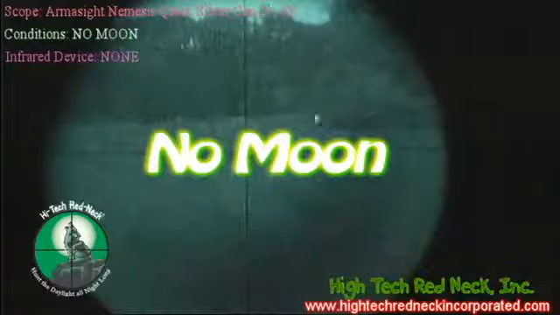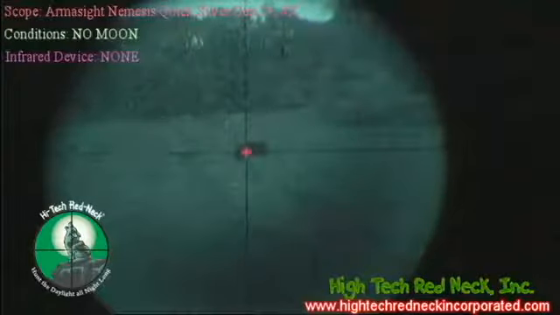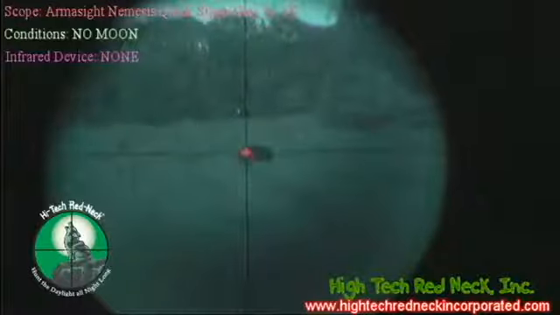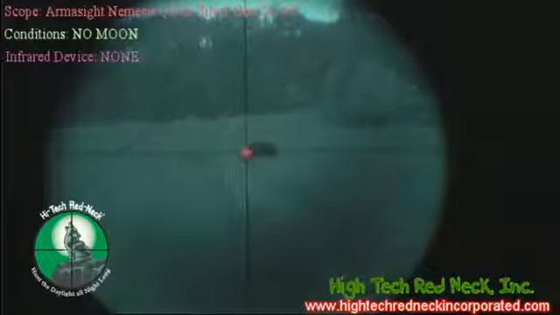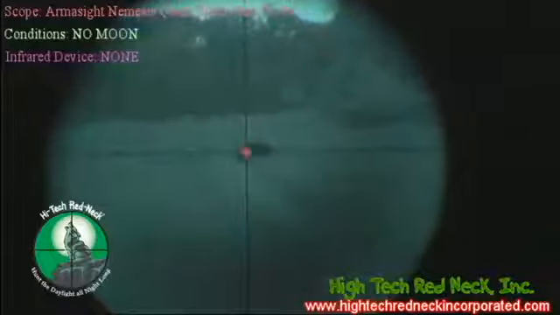Okay folks, we're looking at the Armasight Nemesis right now, and this is the 4X. This is the Quicksilver. And it is a Gen 2 Plus. We have it here in Stage 1 conditions. That means no moon, no stars, cloudy skies.